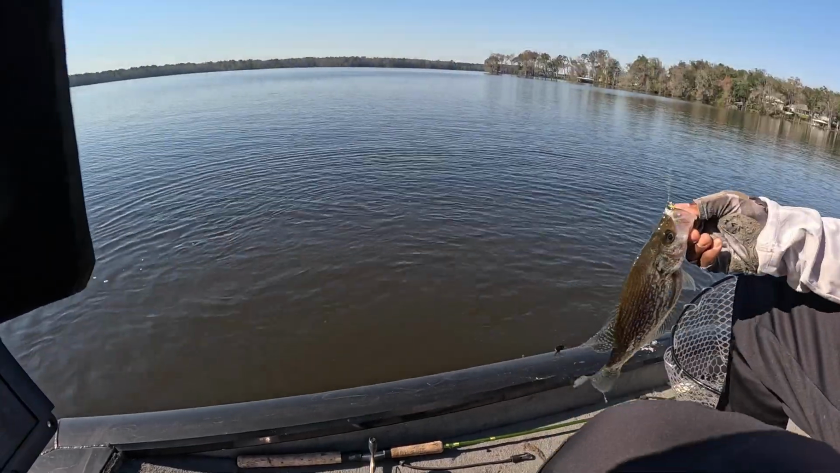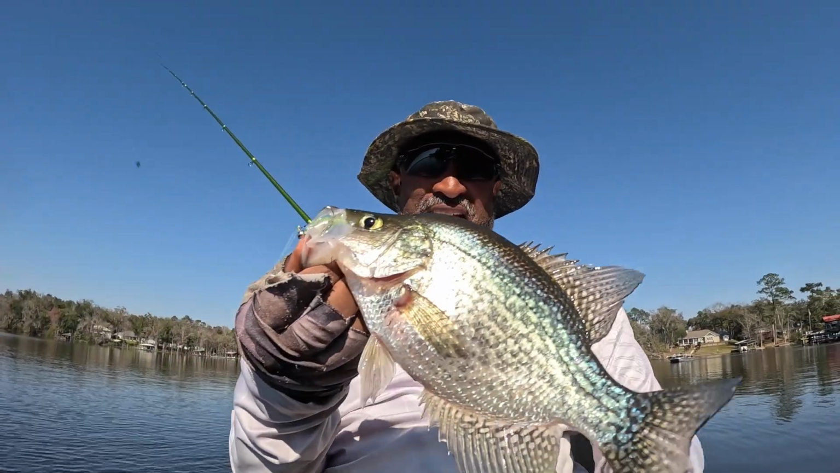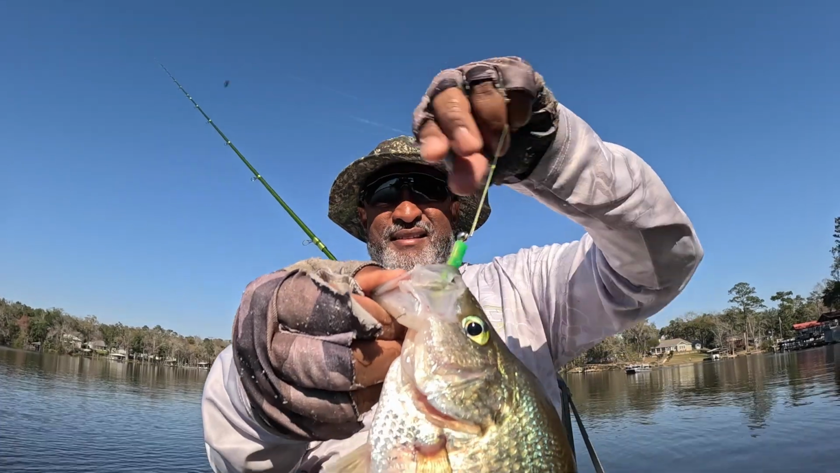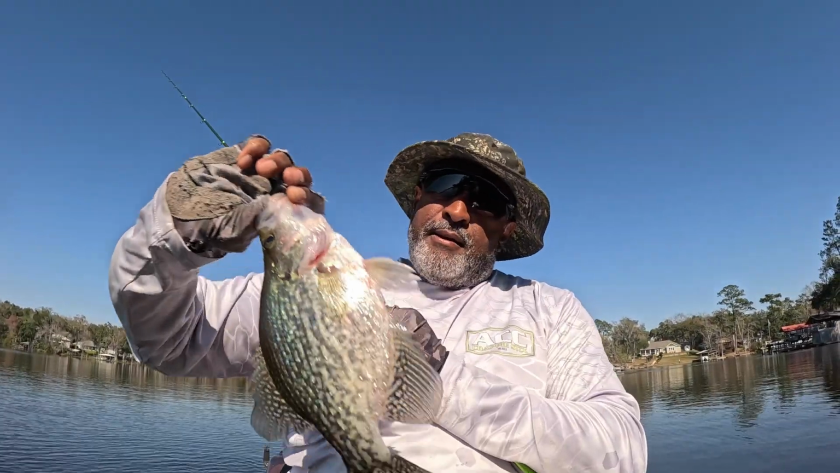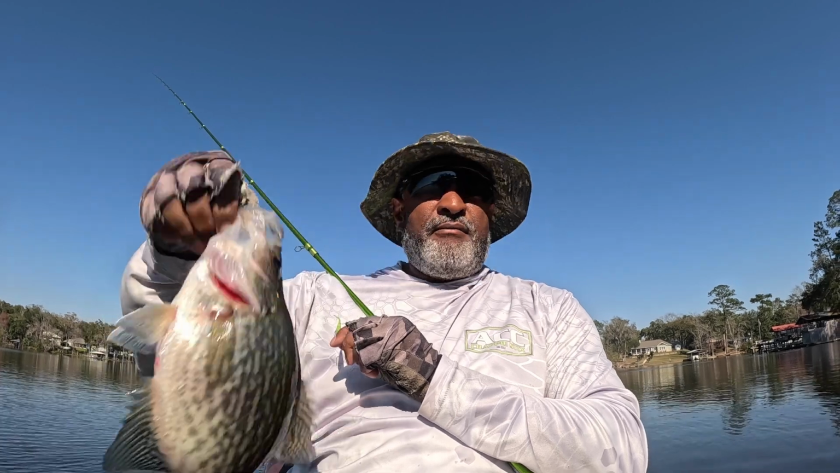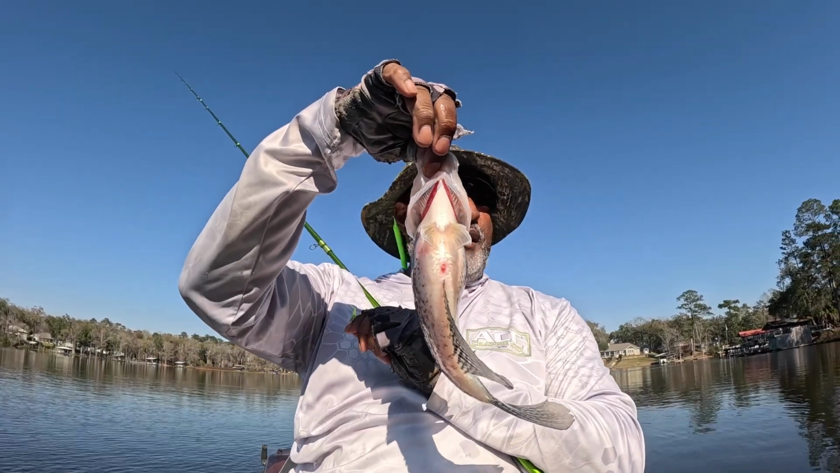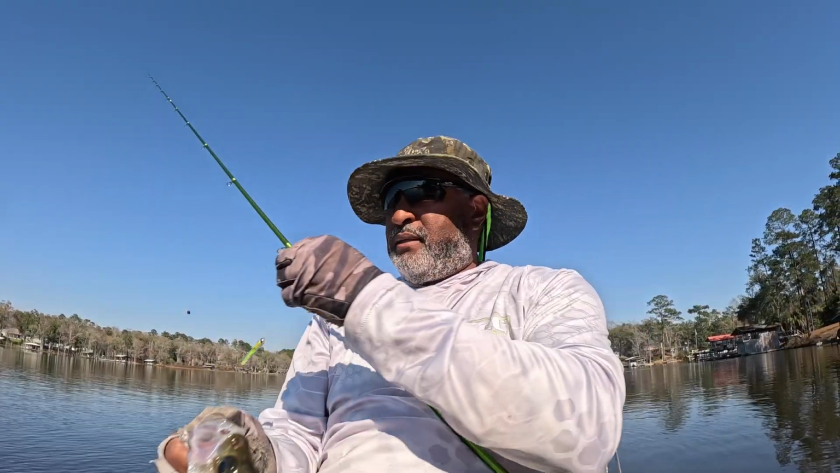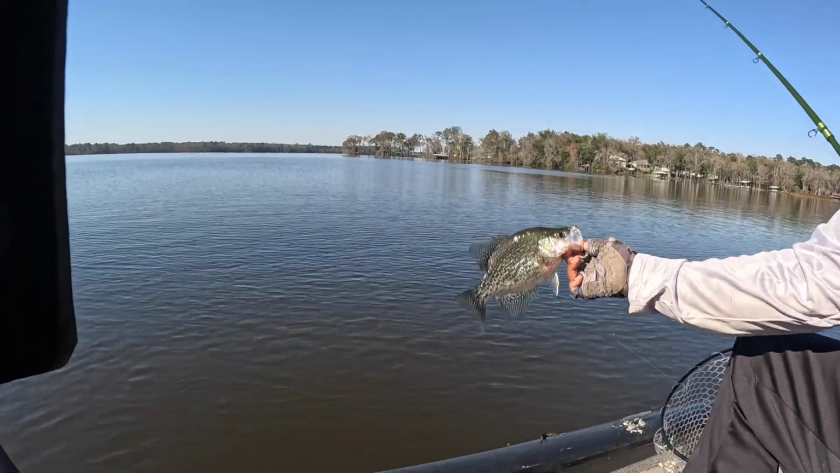Look at here, folks. Beautiful lake-tackling slabs. That, my friends, is a nice fish. Heavy. That fish obviously has not spawned out yet. Look at the stomach on there. That's a nice fish. So go ahead and get it back in the water so I can catch another one. See you, young lady.